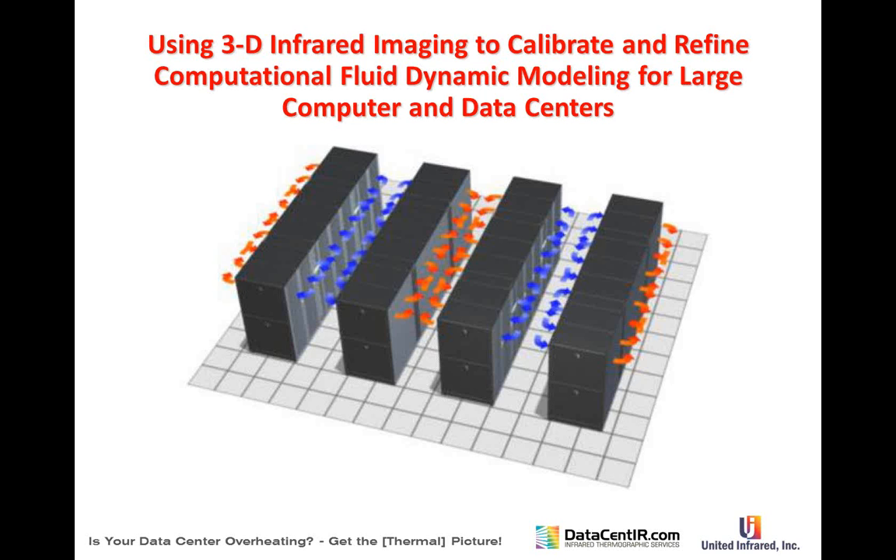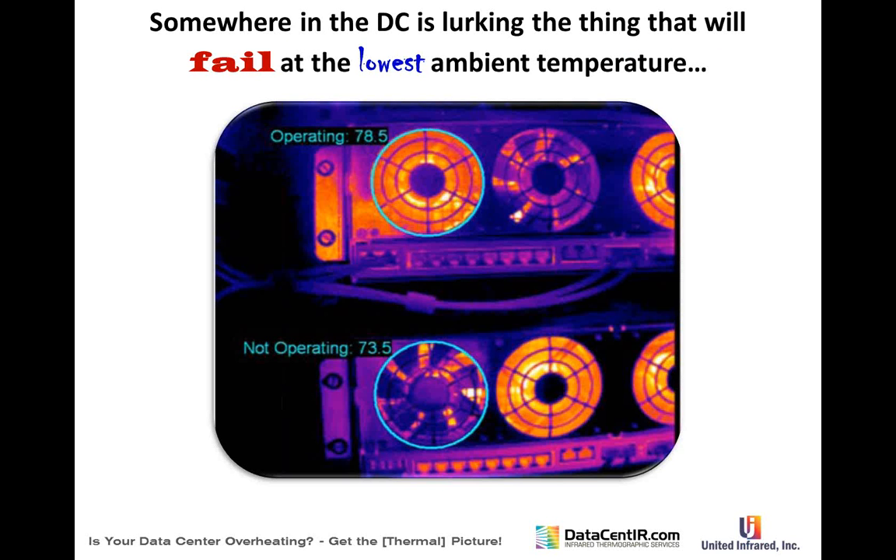Using the 3D imagery, you can calibrate and see how the model is being done, adjust the model, and make your changes. So the bottom line here is that somewhere in the data center, there's a piece of equipment that's going to fail at the lowest ambient temperature. So that's why you don't raise the ambient temperature in your data center, because you're worried about that failure.